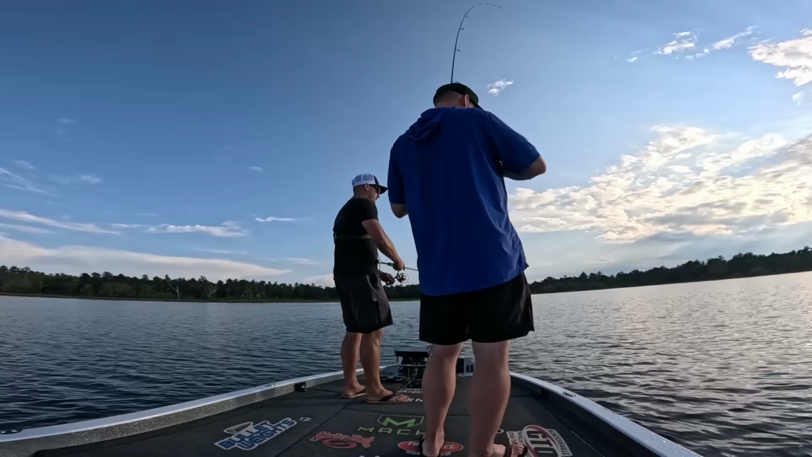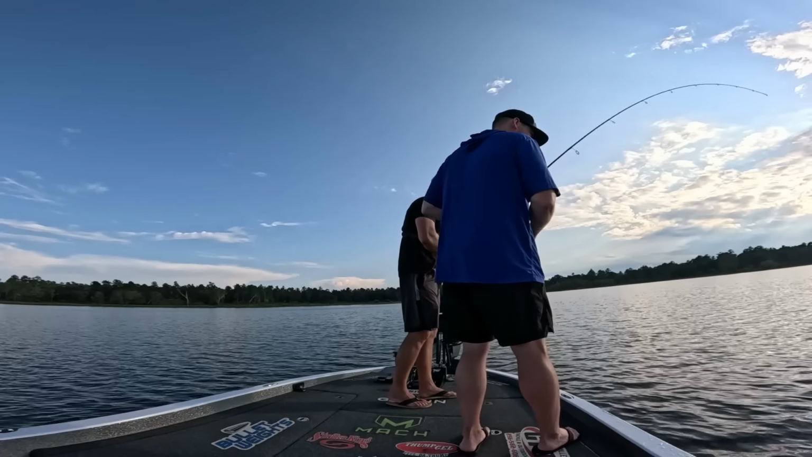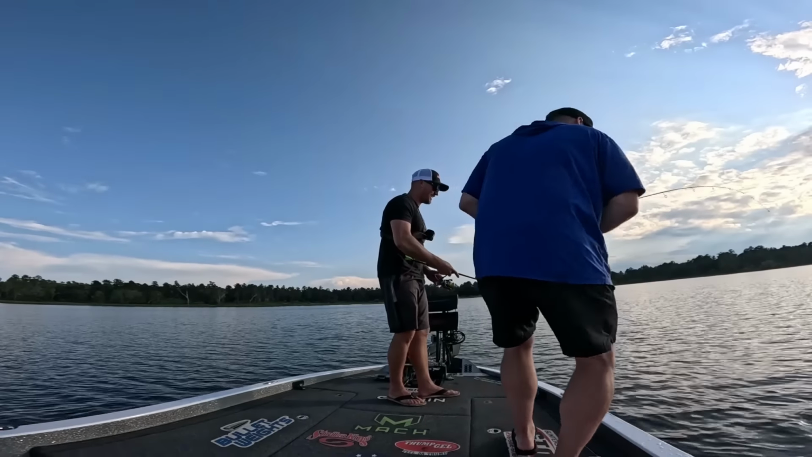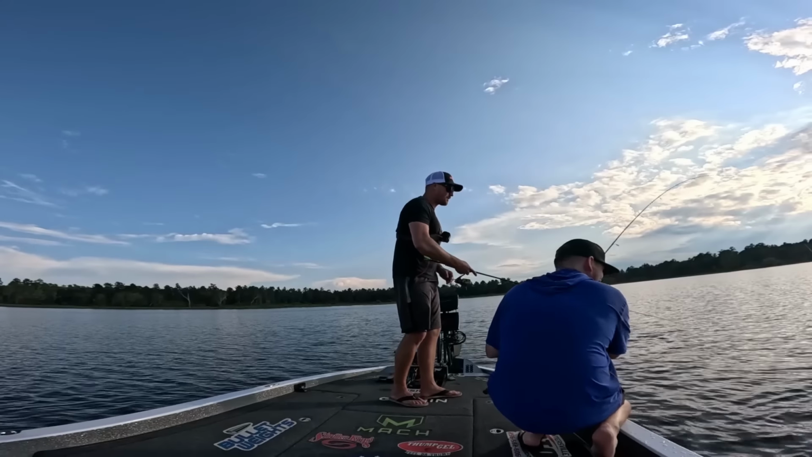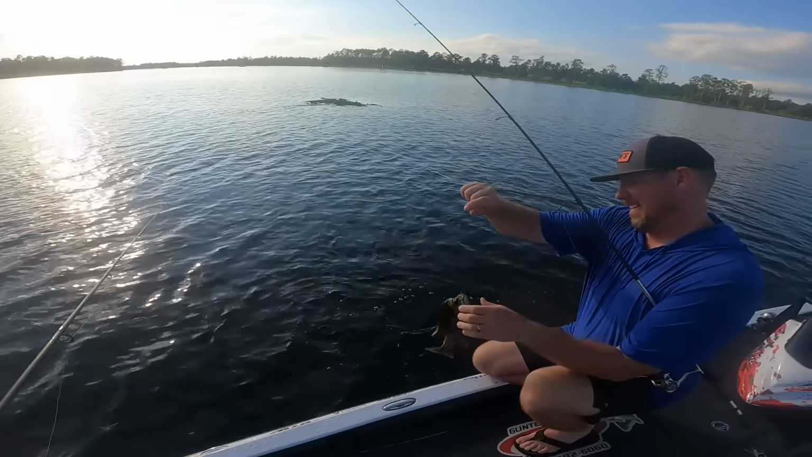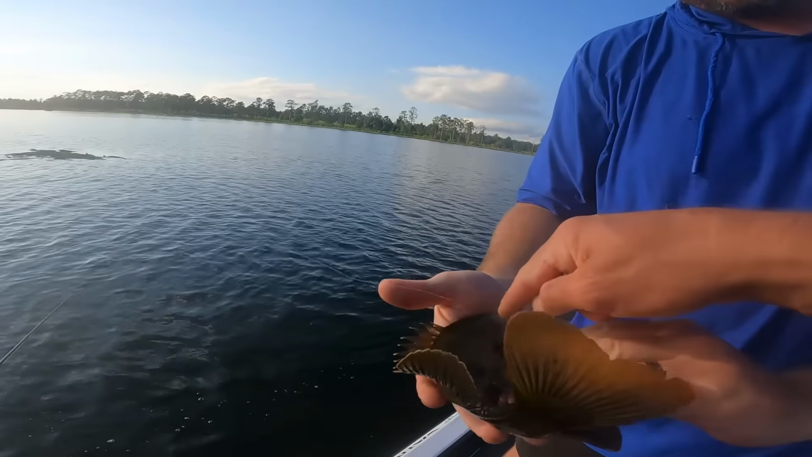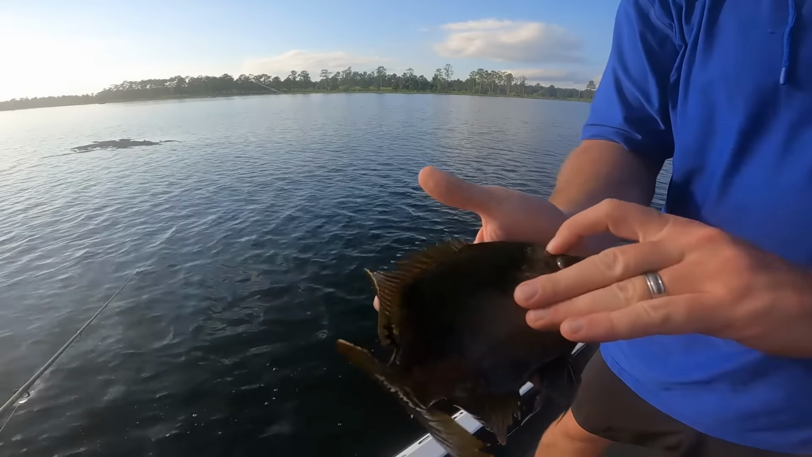You got one? On the drop shot, huh? What you got? Oh, it's a giant. Oh my gosh. Let's put our 4 biggest ones in the well for a picture. Okay. Oh my gosh. Look at that sucker. Wow. Look at that coloring on his. Is that why they call him a copper nose? That's why they call it a copper nose right there.